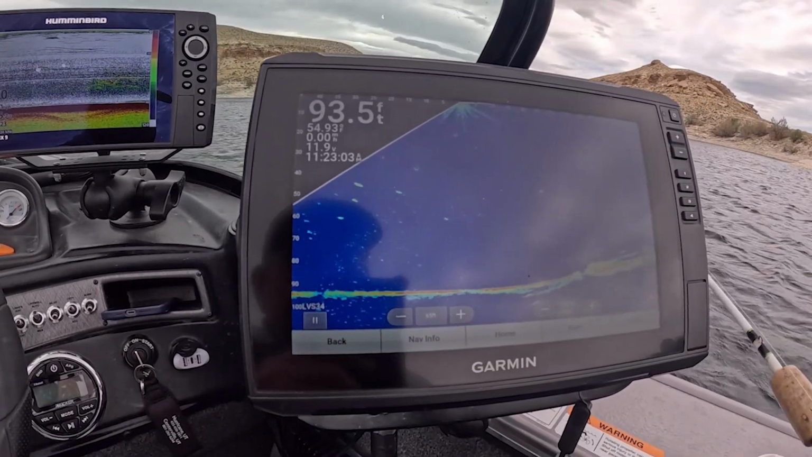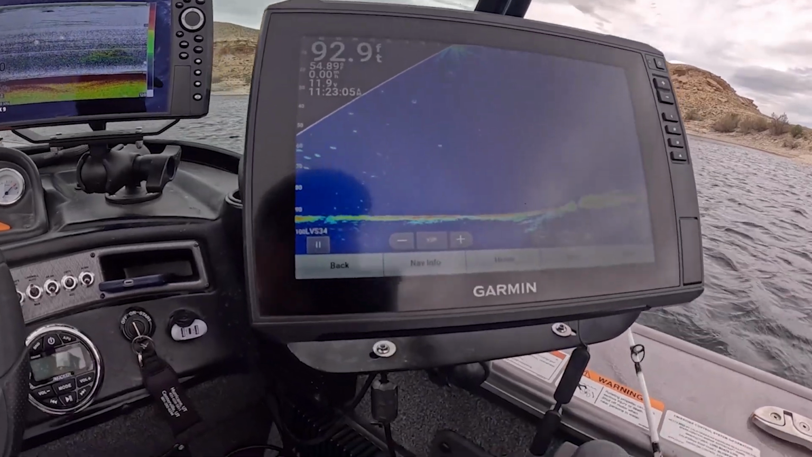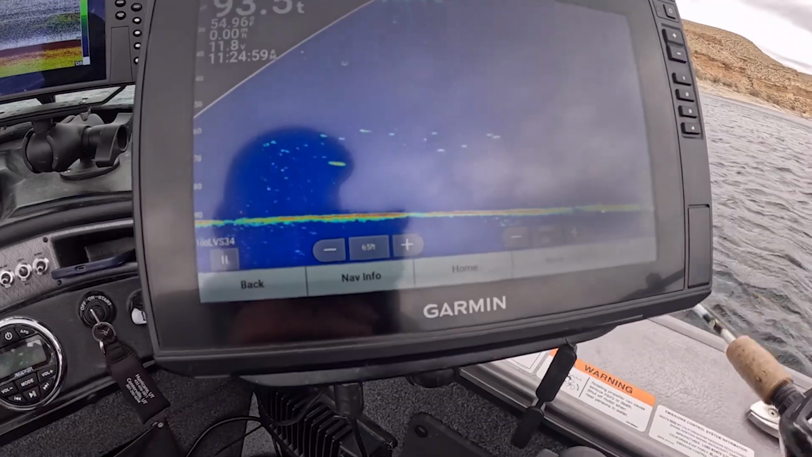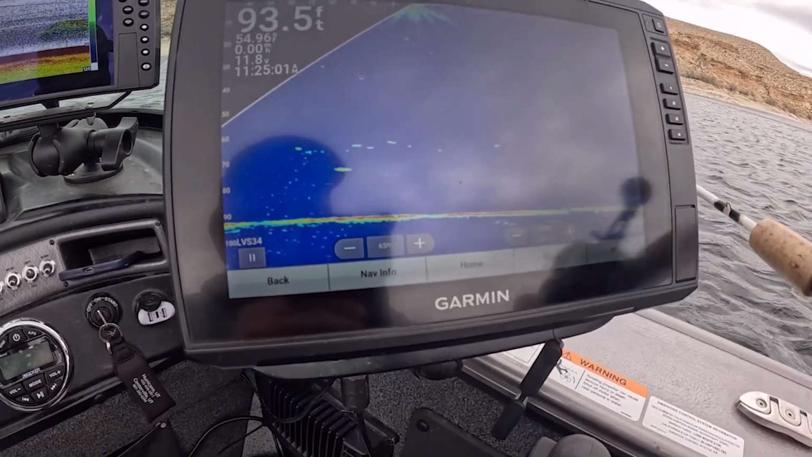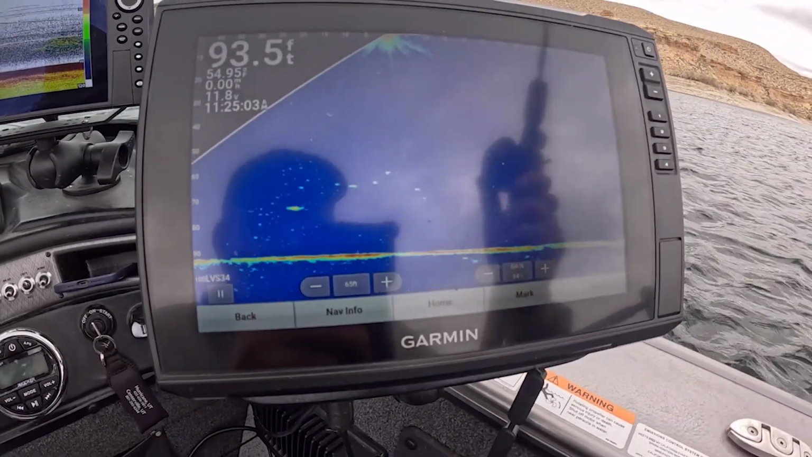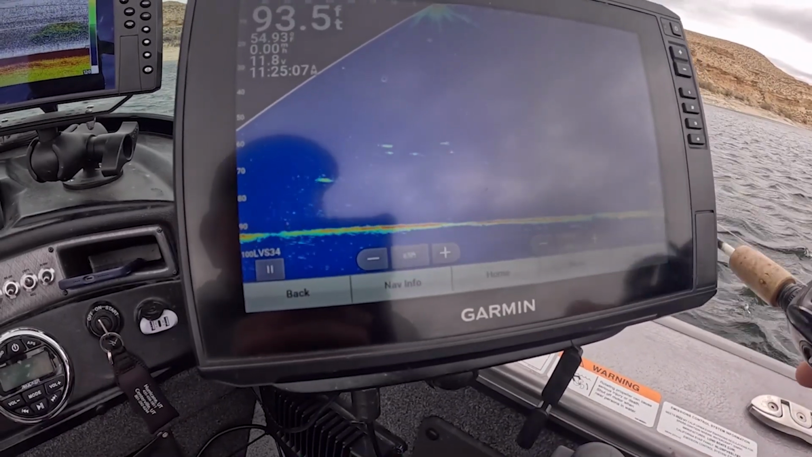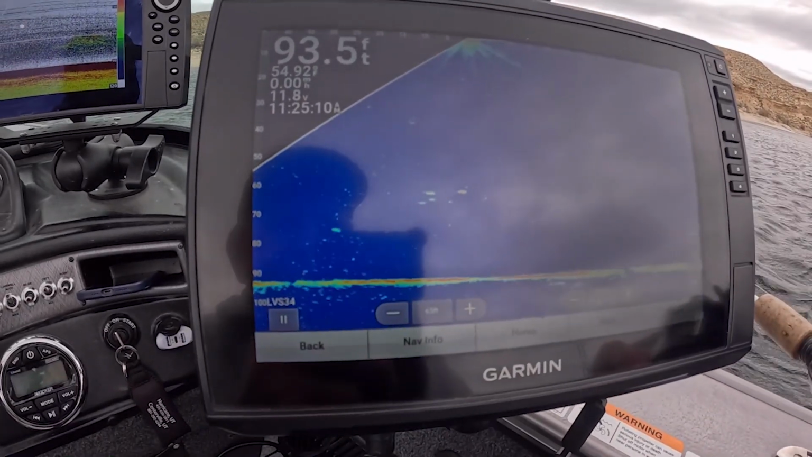So that was a good one to take a look at to see exactly what's going on. Okay, I've dropped down to another bunch of fish. They don't look too interested. Oh, except that one hit me. I got a little bit of a nudge on that one. He was kind of excited.